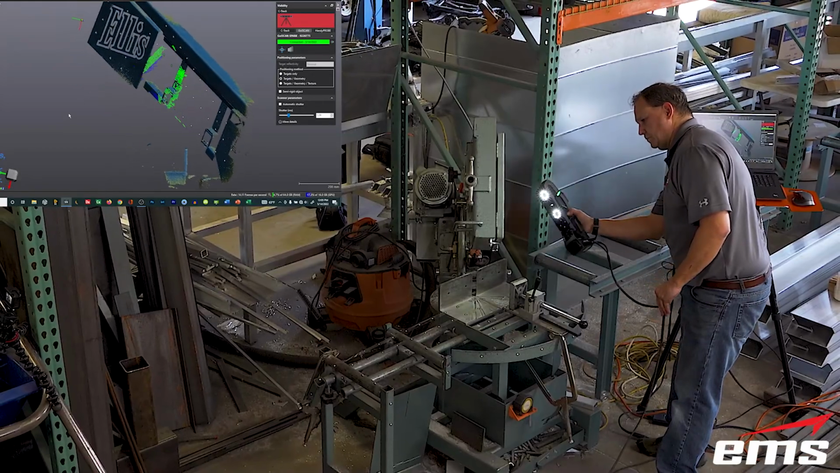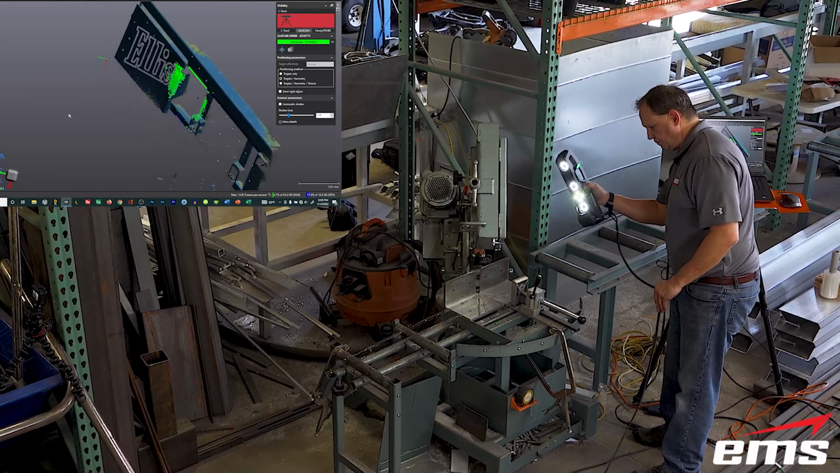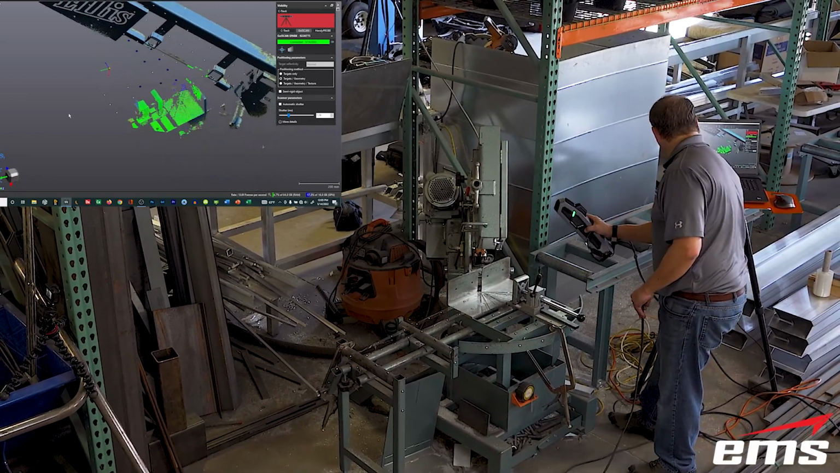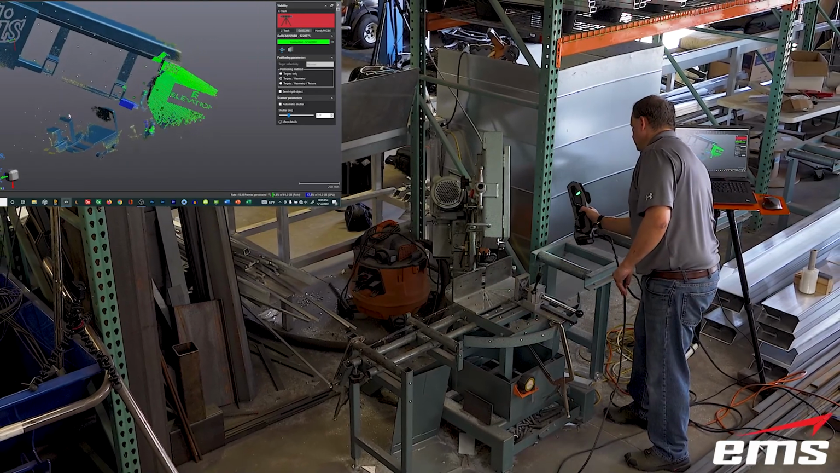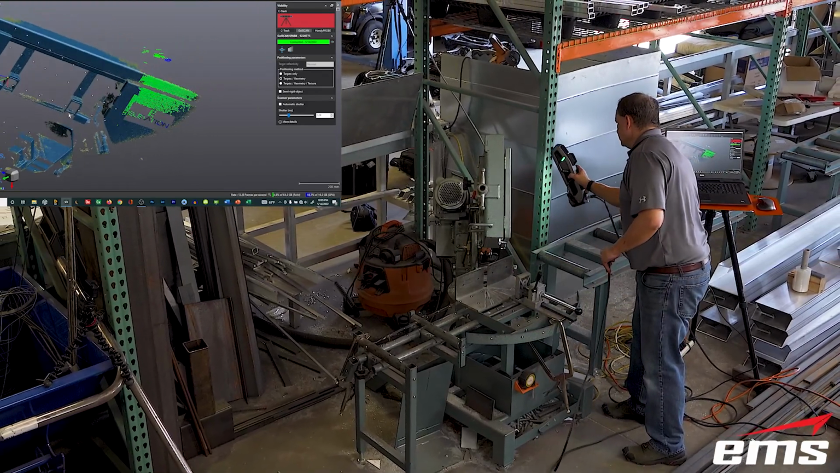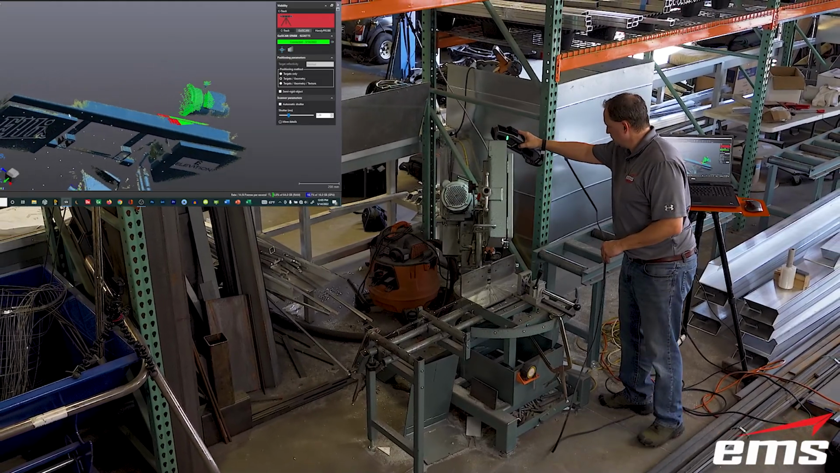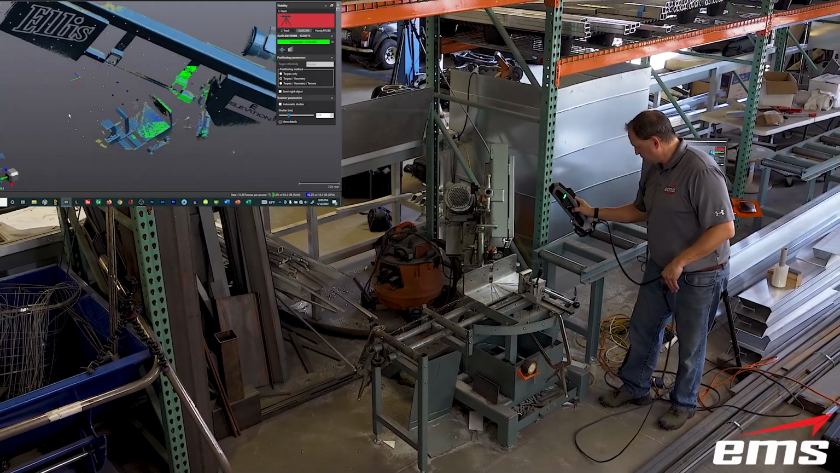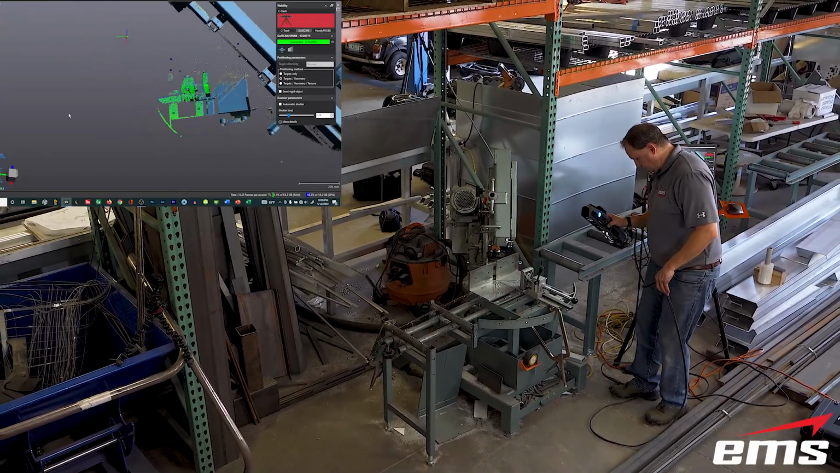Like the Surphaser, most scanners are line of sight. So I always call it digital spray painting. You've got to move around. You want to try to be perpendicular to the surface and try to get as much as you can. And how much data you collect is really going to be determined on what it is you're trying to design. If you don't really need the whole machine, you don't have to scan the whole machine, but we'll go ahead and do a decent job.